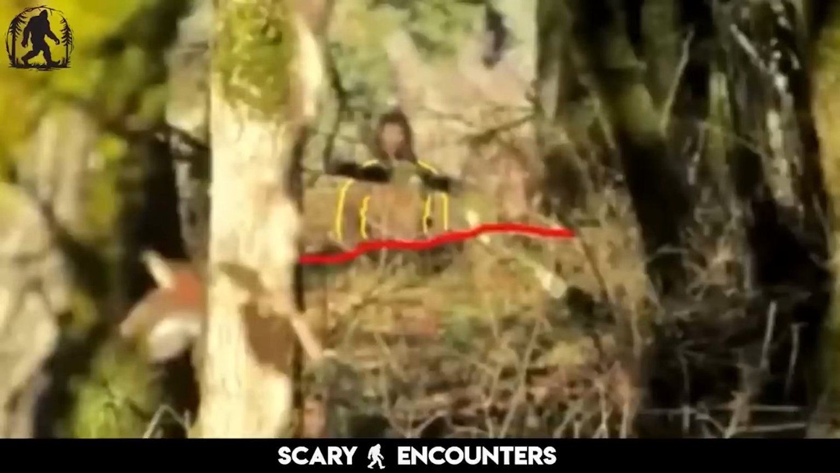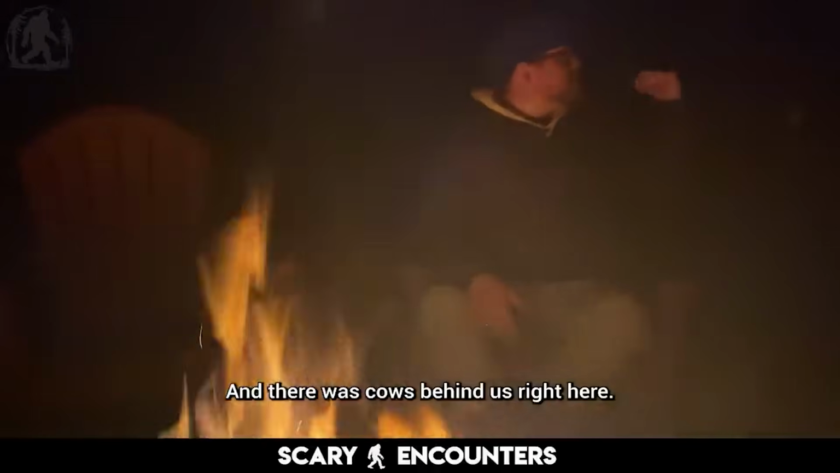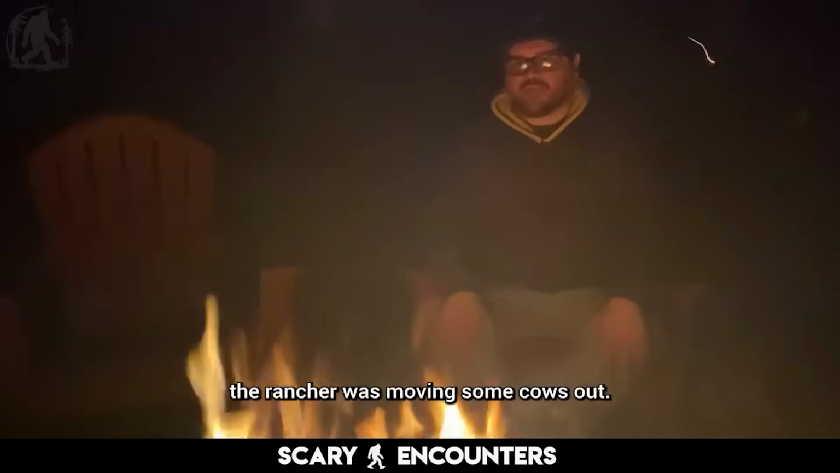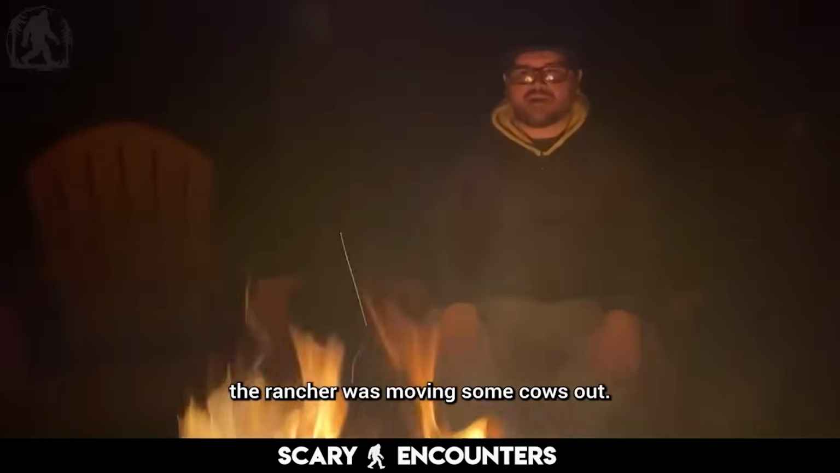And there was cows behind us right here. And the thing about that night, the rancher was moving some cows out.